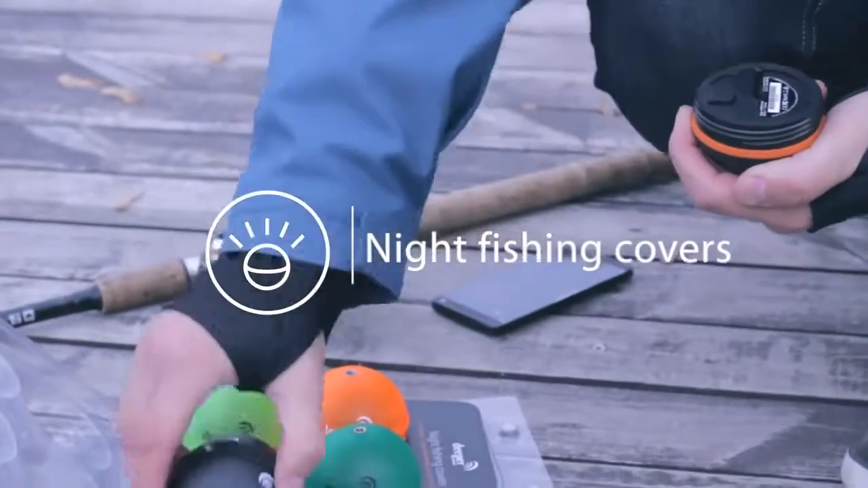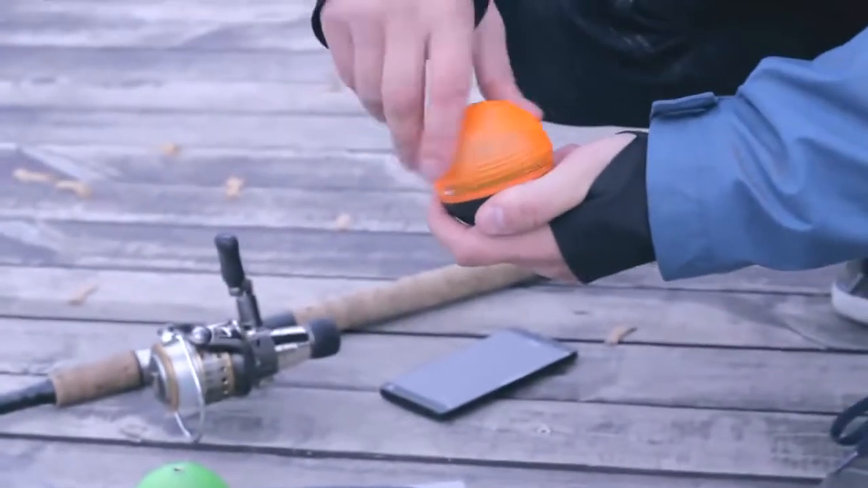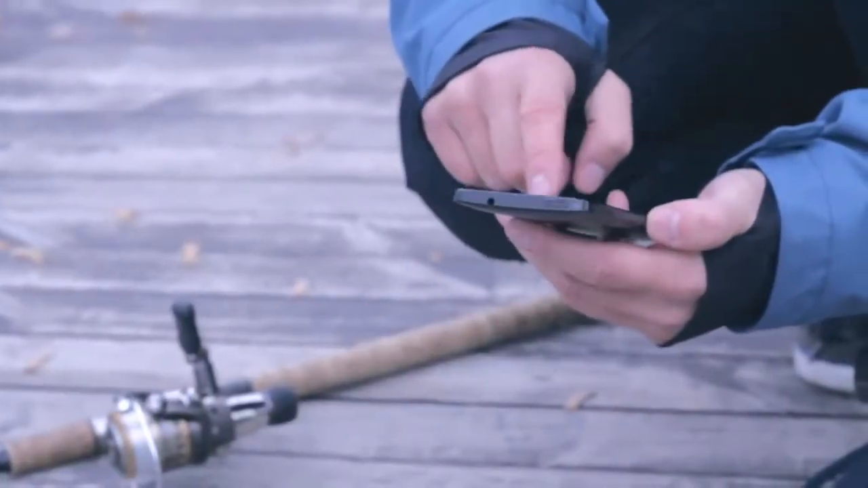Fishing at night? Add a light function to your Deeper. Just swap the original cover case with a transparent one and choose night fishing mode on the mobile application.